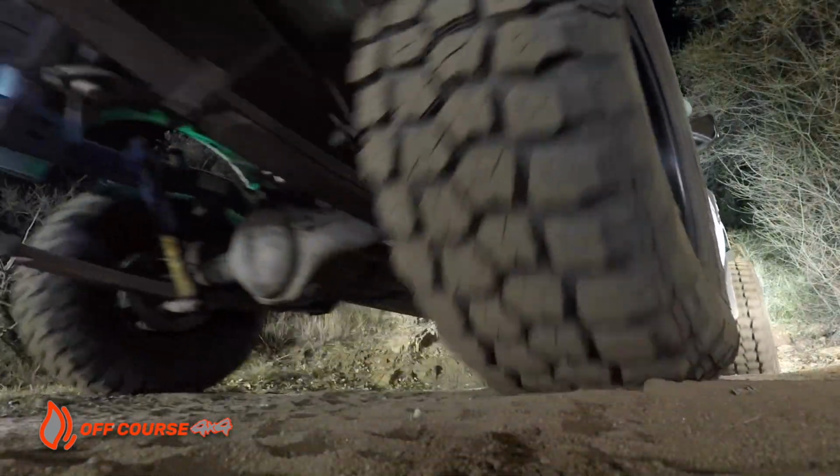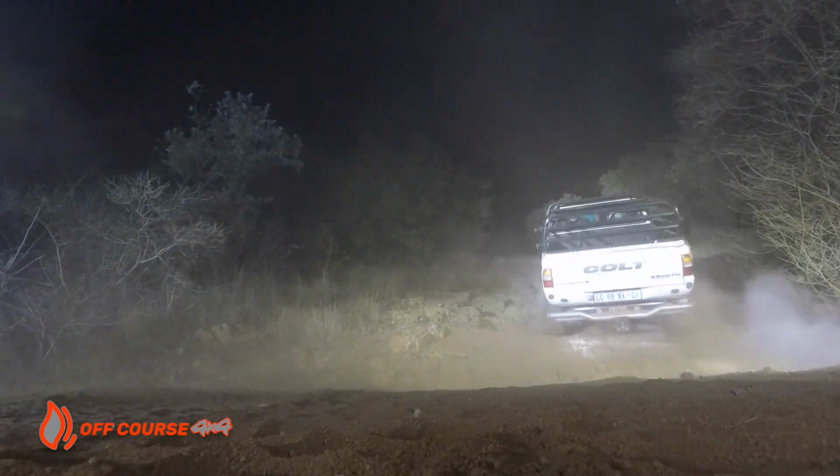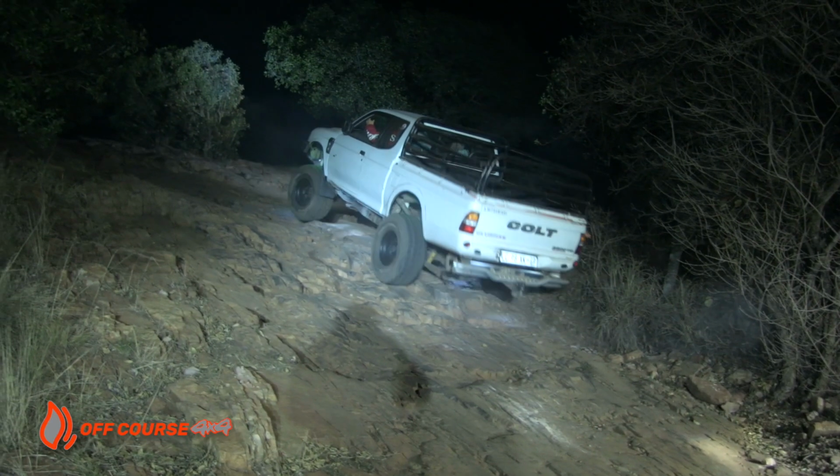Dion is back, determined to give Gertse Klip a go. As he takes off, we can hear the spider gear starting to crumble as it starts to give way under the strain.